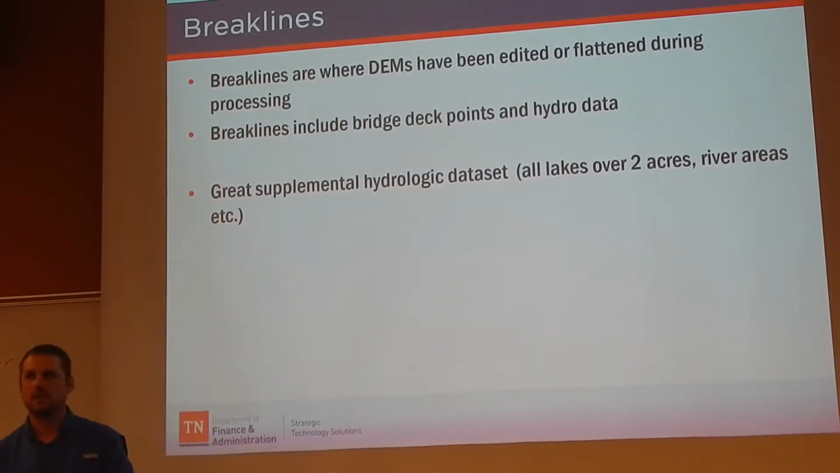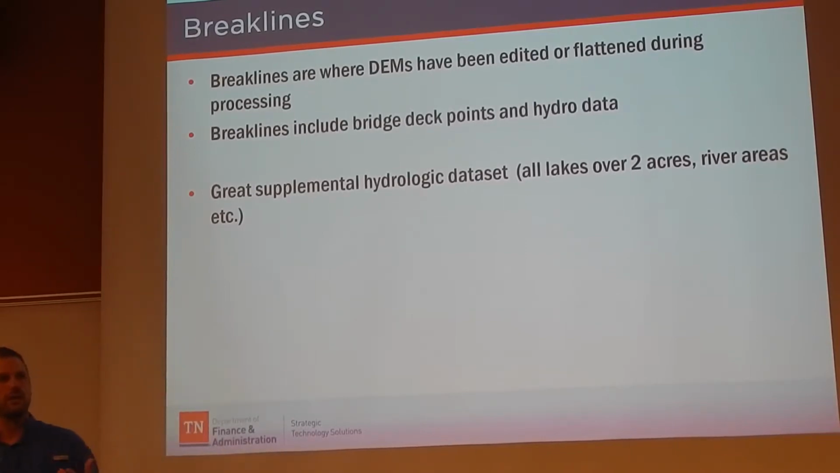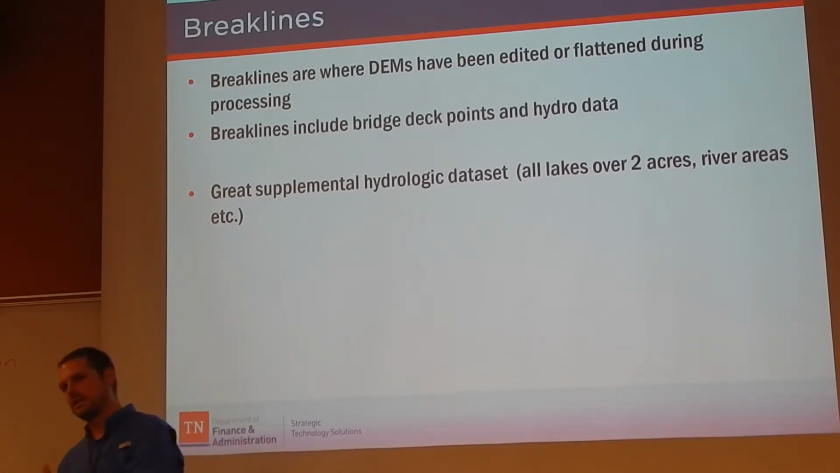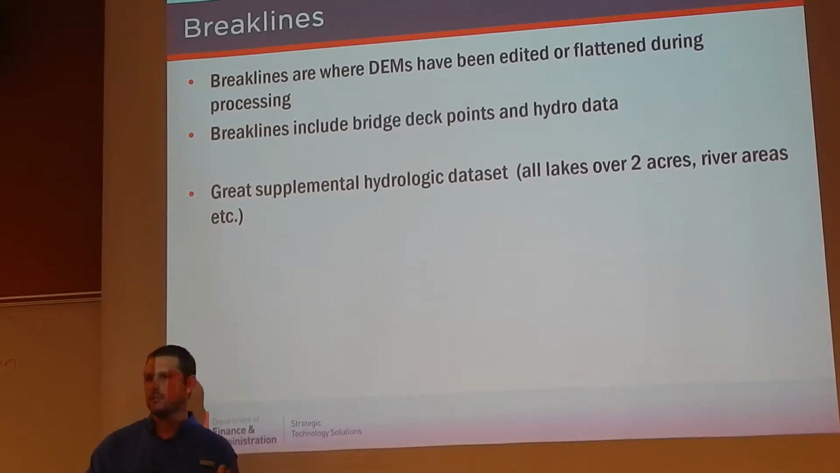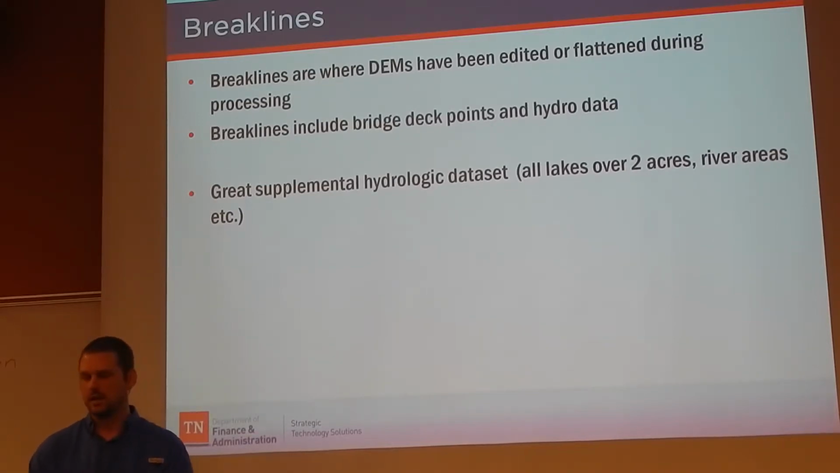Breaklines: this is just a data set that they provide us where those areas, the water bodies that are 2 acres or greater, have been spit out into a shapefile or a geodatabase. That provides another good hydro data set to have. So if you're mapping in an area and you need some supplemental hydro data, this is out here.